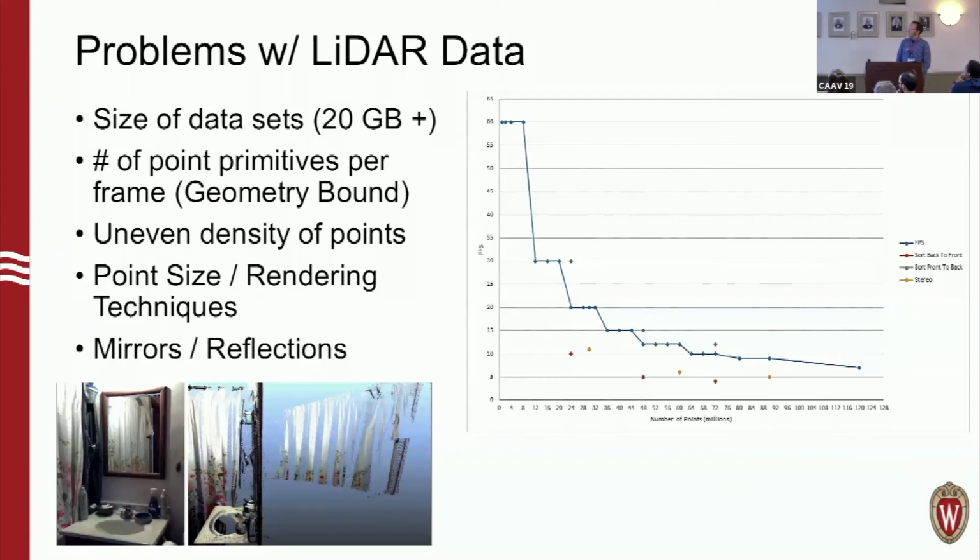The number of point primitives you're trying to render per frame potentially quickly causes problems. To be honest, we tried the naive approach on about day 5: let's just render these using glVertex3f and throw all the point vertices at OpenGL, and quickly we're approaching only 5 to 10 frames per second.